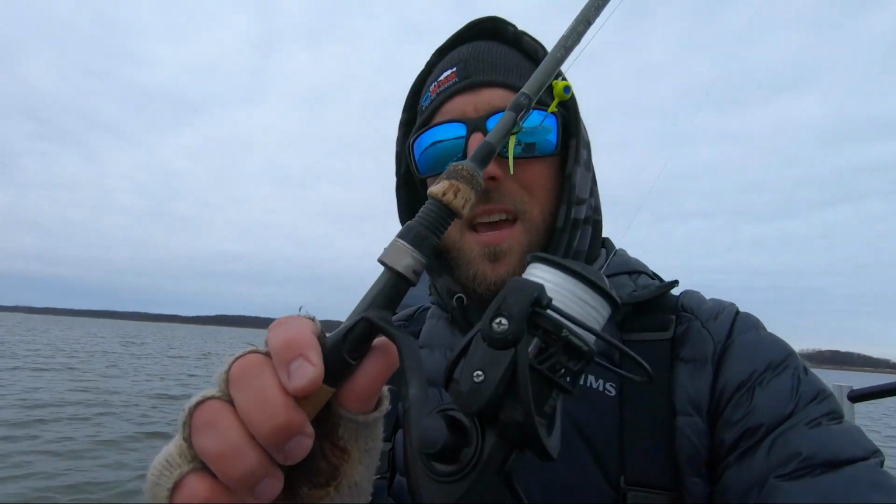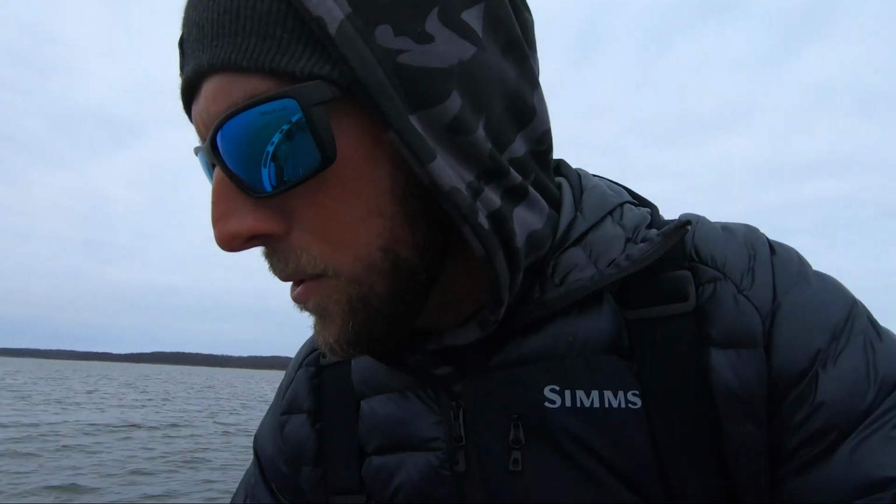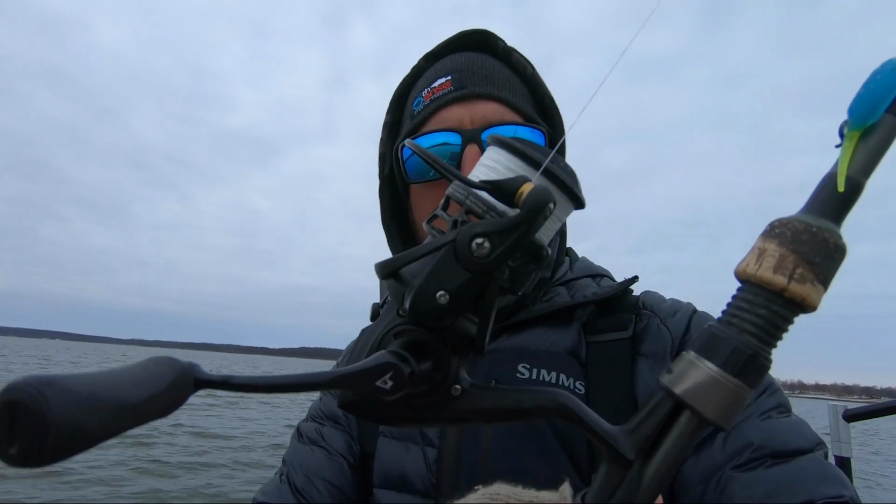As far as line, 10-pound Suffix 832. I really like Suffix 832 because it's not super grindy through the guides. The PC Fun braid is good, and it's good for the price, but it is just a little bit rough coming through the guides and coming off the spool. So for that reason, I really like that Suffix 832, especially the white stuff, because it looks really good on those Carbon X 2000s. And last but not least, the jigs.